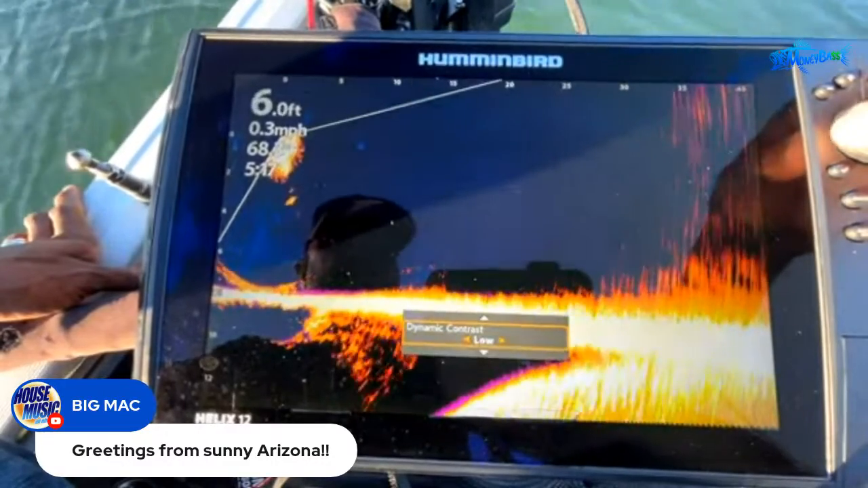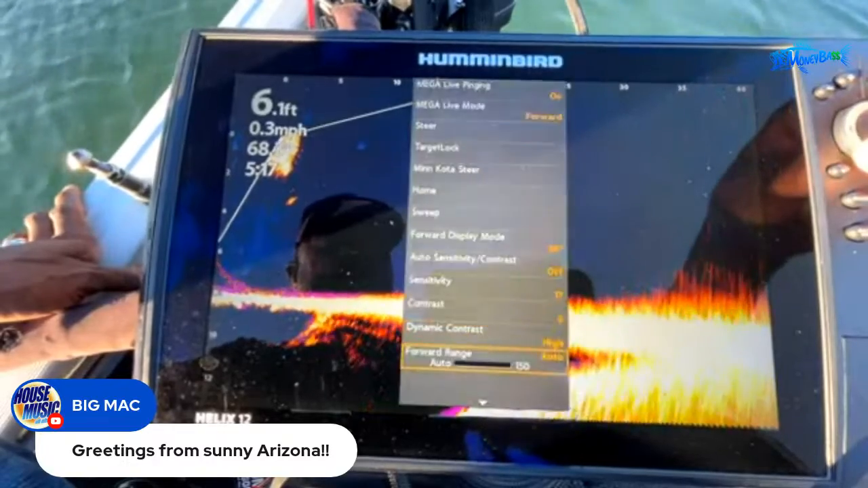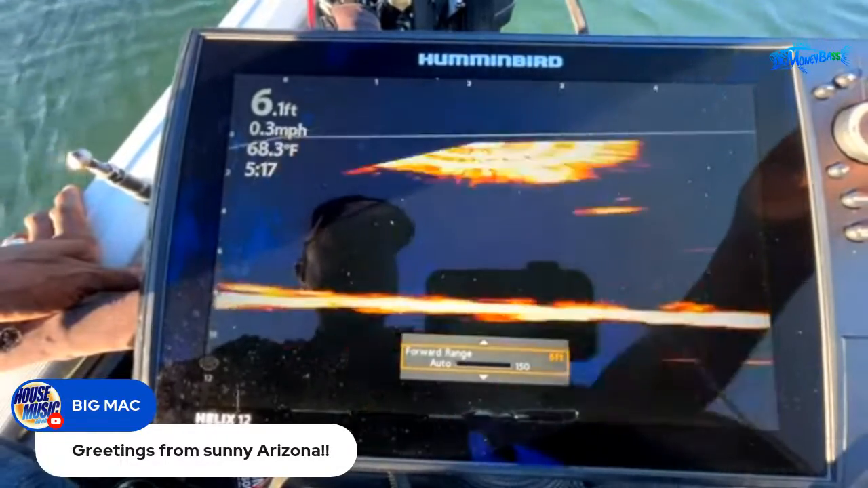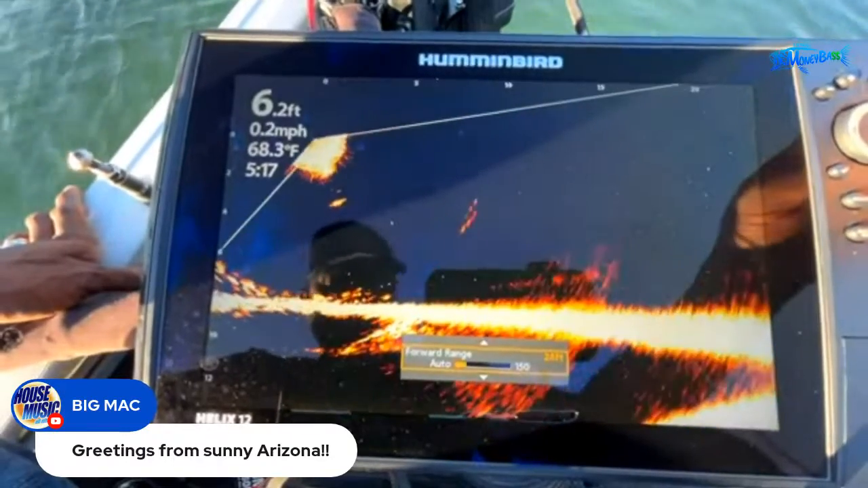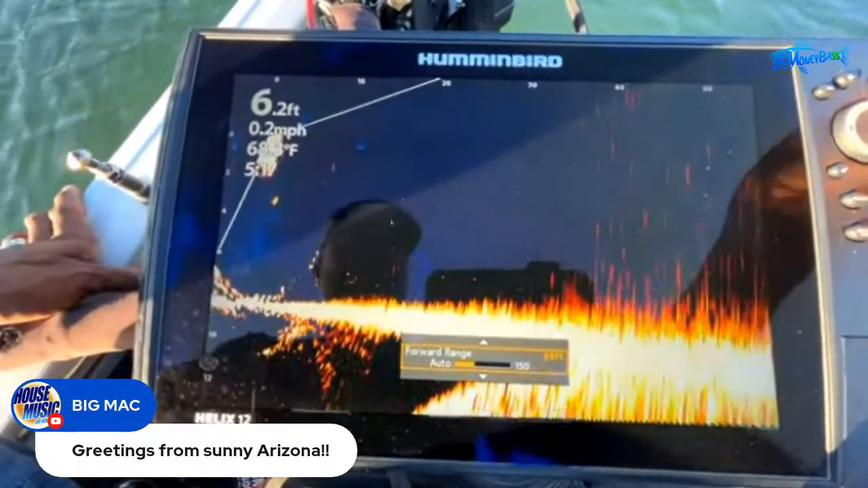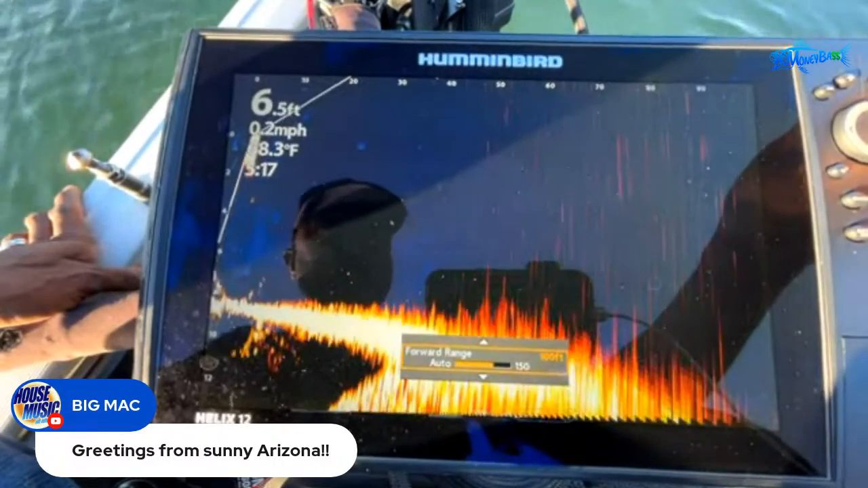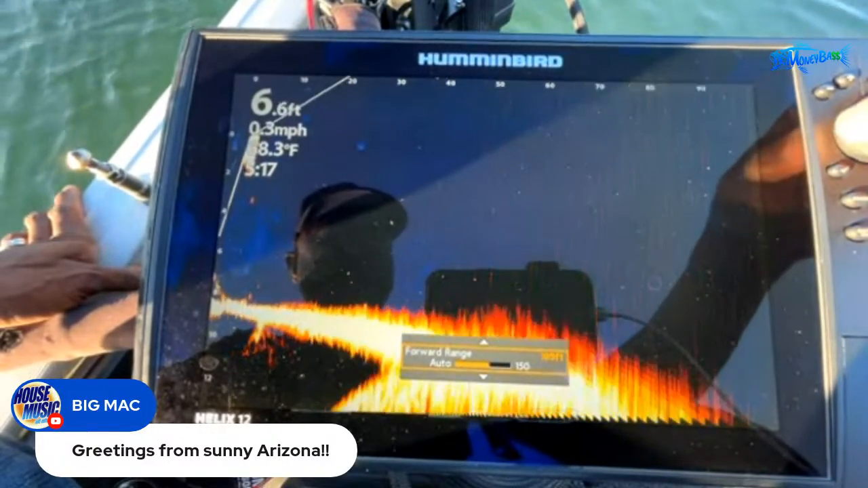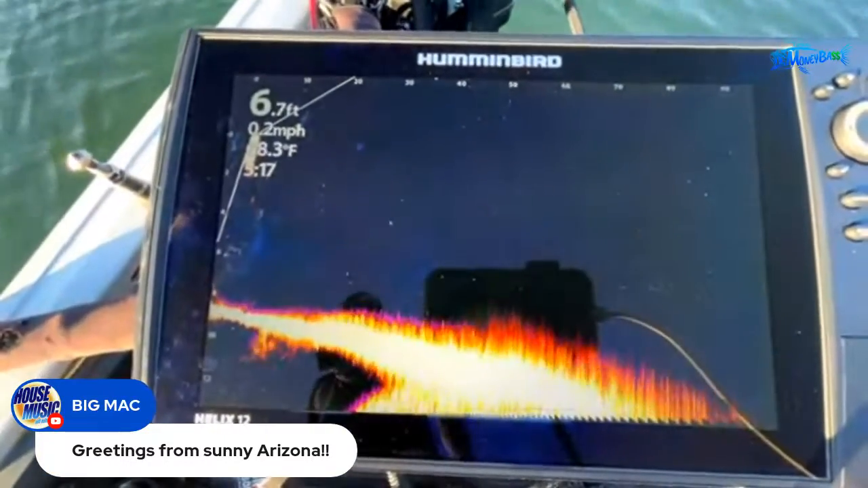Dynamic contrast, I have that on high. Let's see, let me put that back. Leave that on high for now. Forward range. Let's put this forward range out to about 95. That's pretty much where I like to run mine at. All right, that's 105, 95. There we go. All right, now let's take a look around and see what we can see.